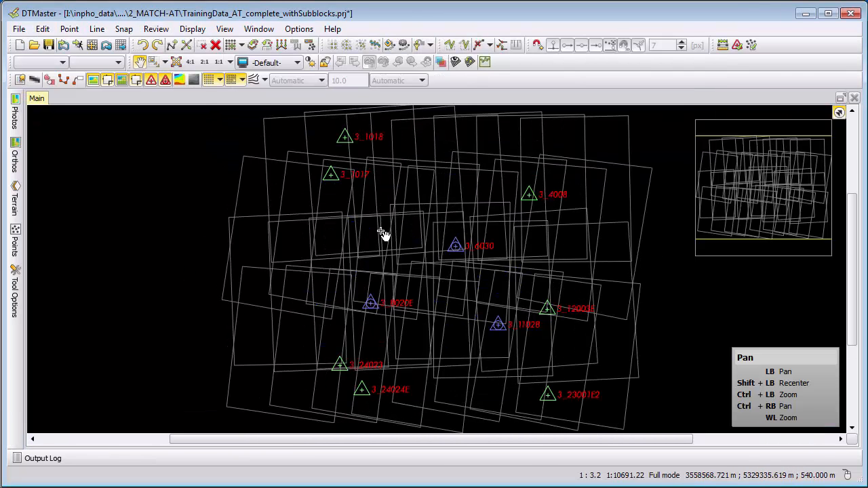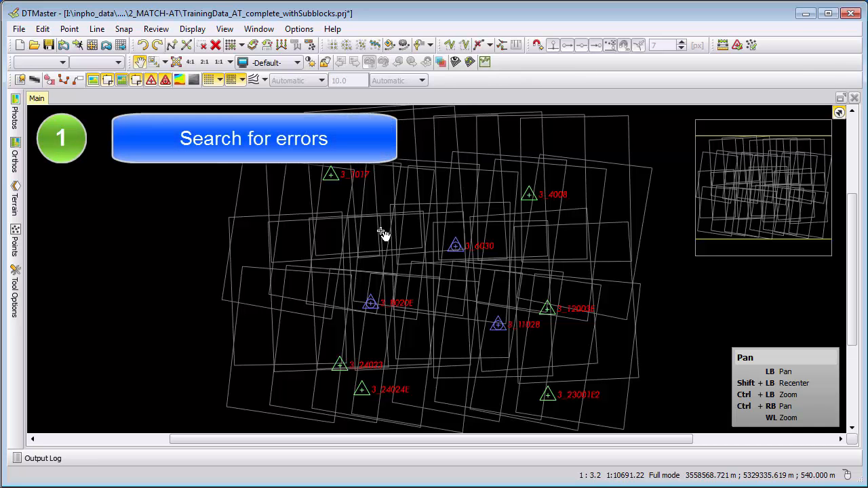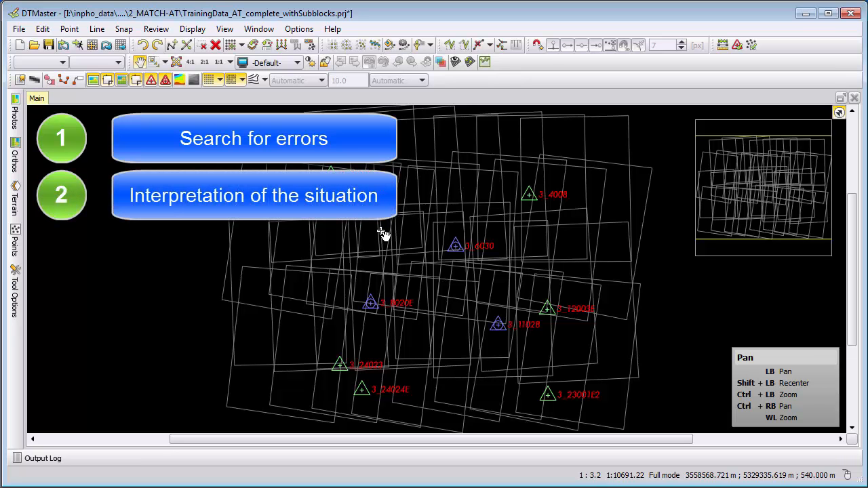We will always follow a standard routine for the terrain data editing. First, we search for errors with given relevant information. Second, we make an interpretation of the situation.